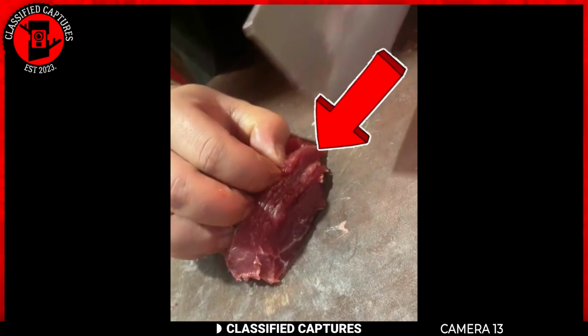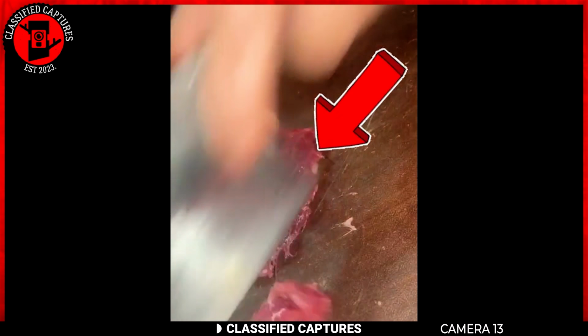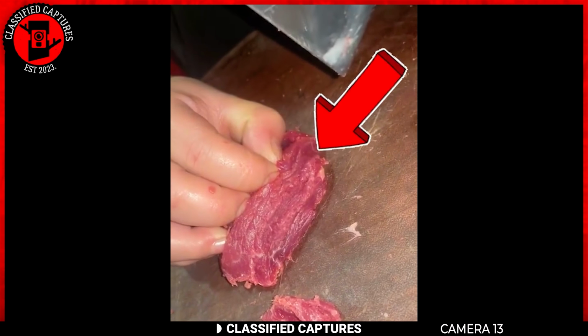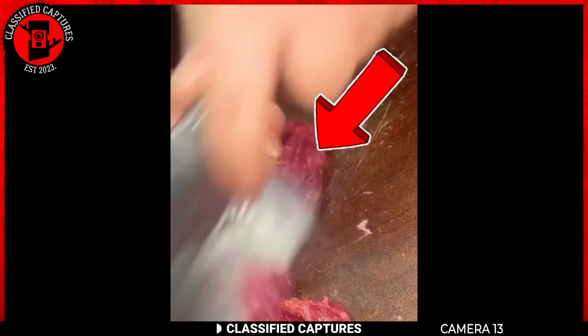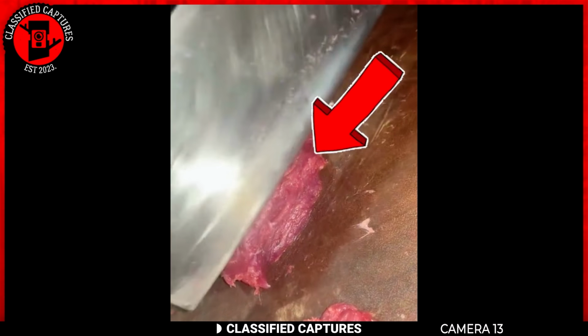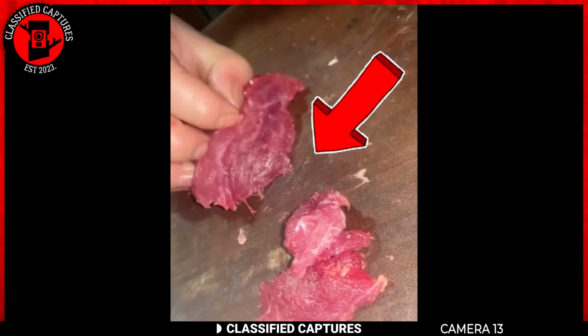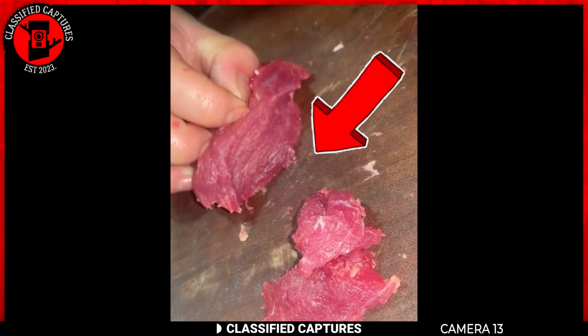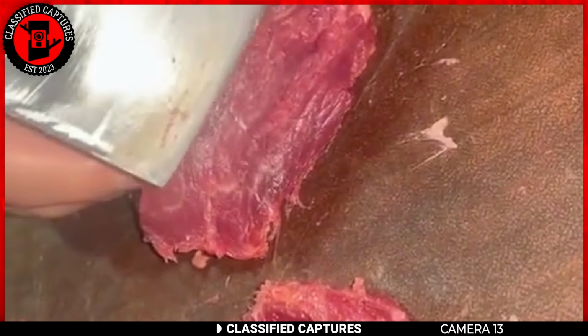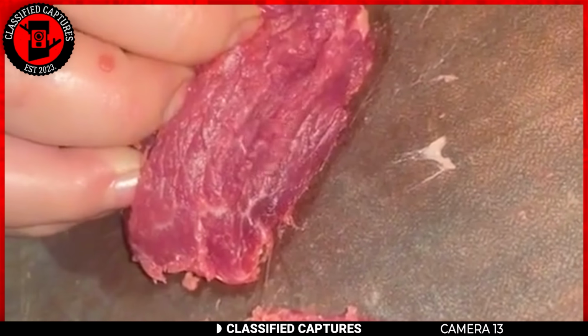One of our subscribers sent this in. He or she was freaked out and wanted to know why the meat was acting as such and if it was normal. If you pay attention to the clip, you'll notice that the meat appears to be moving or breathing anytime it's cut, which to many is weird.